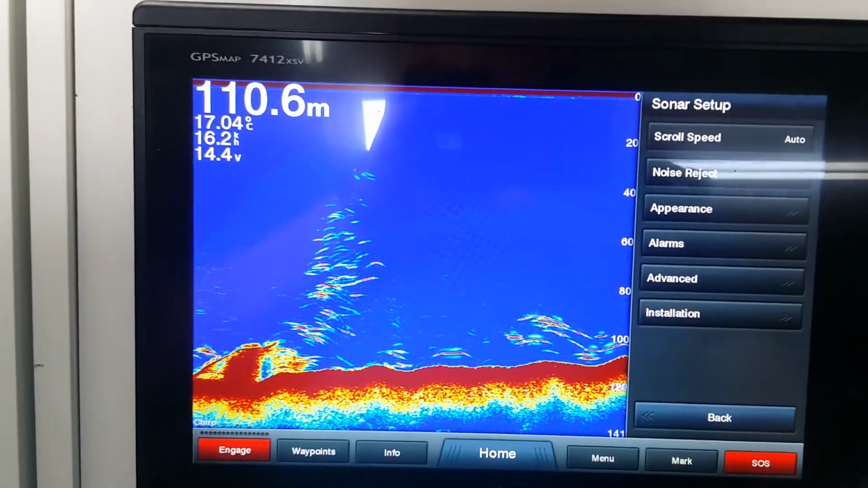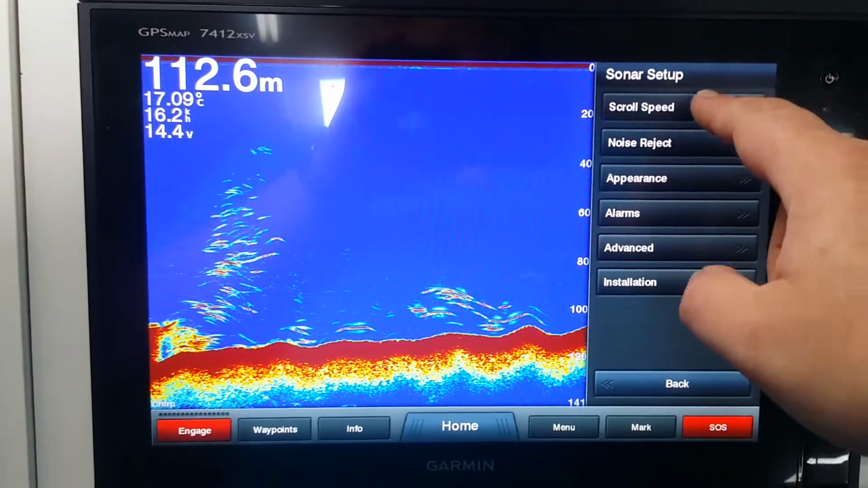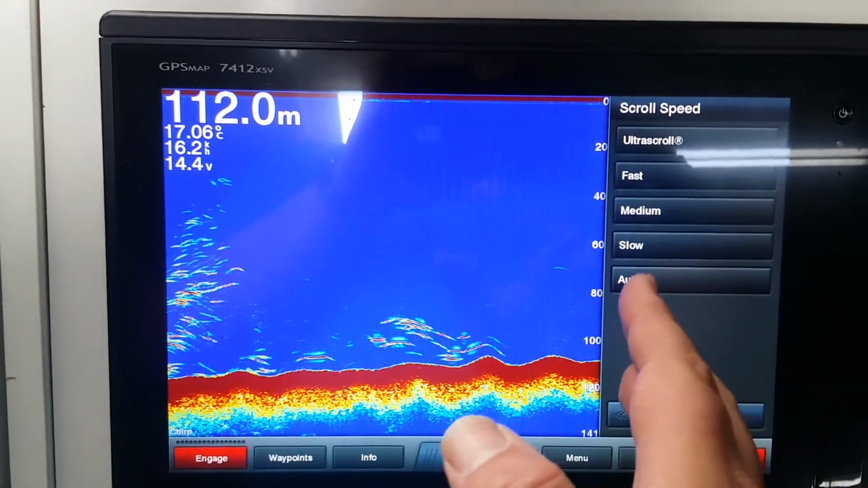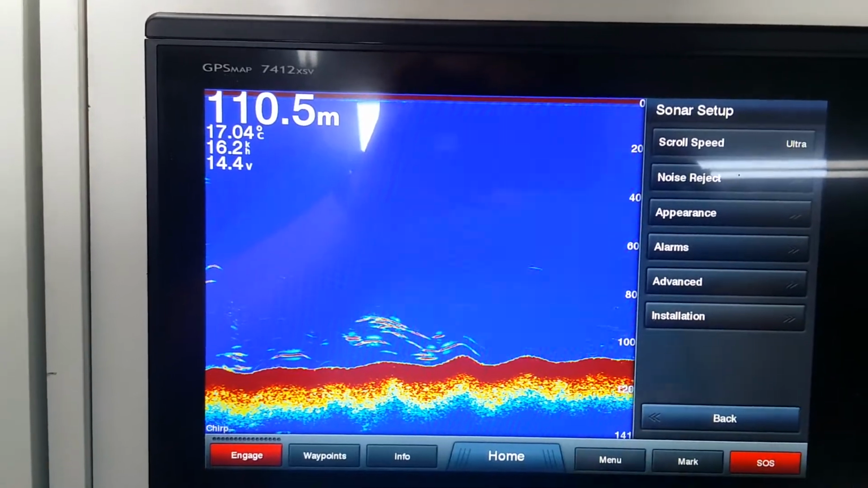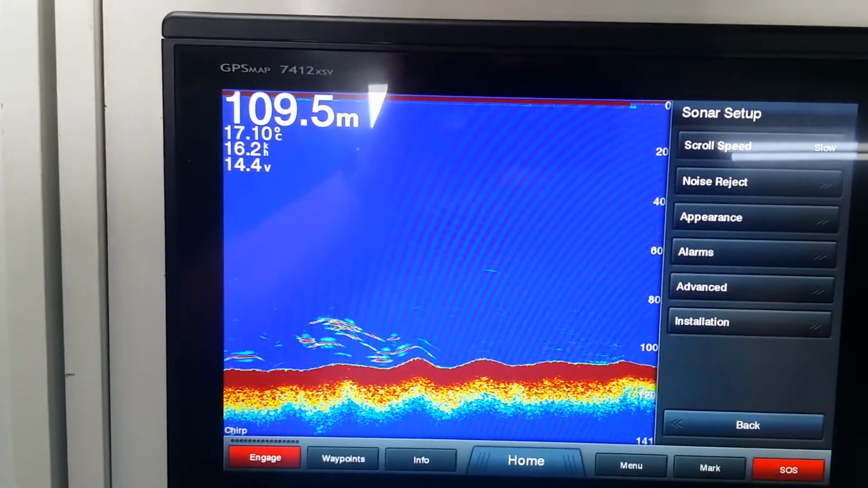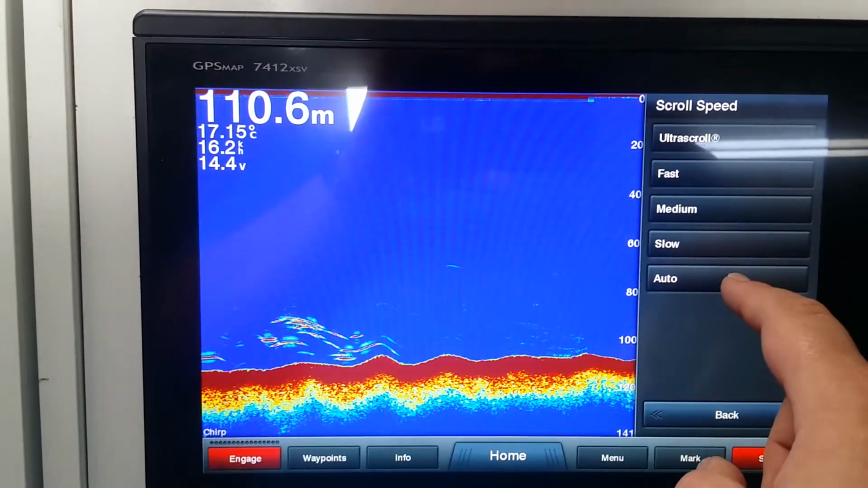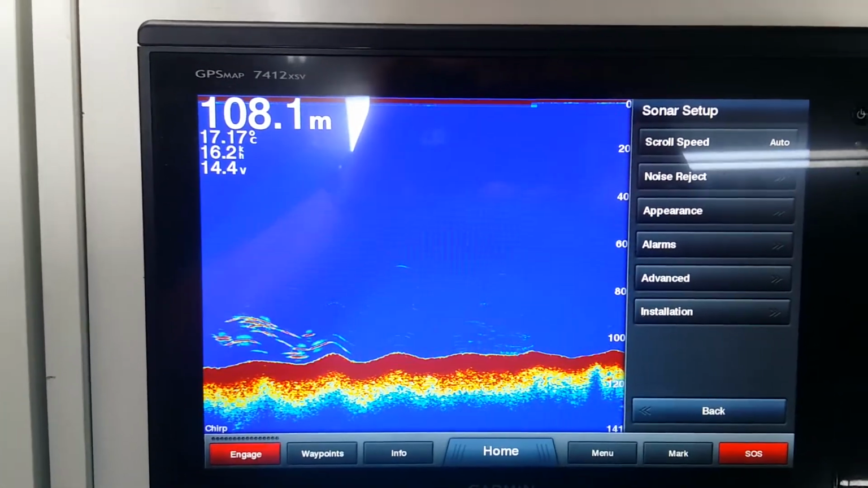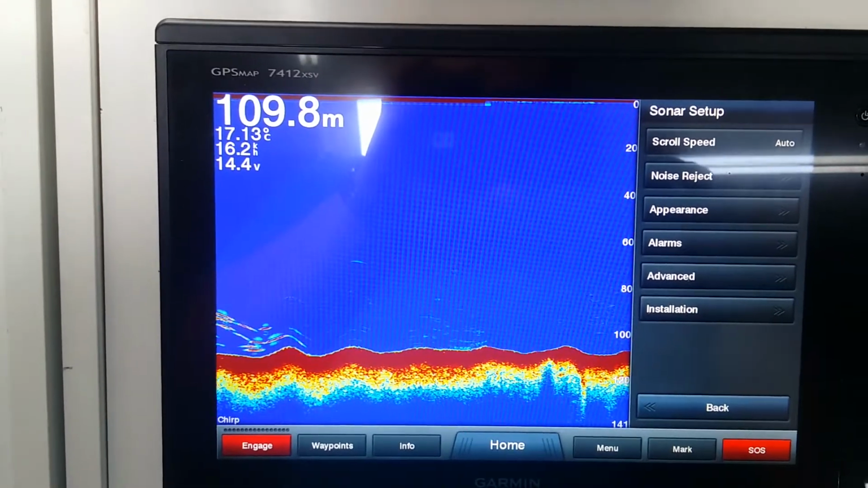So I go sonar setup. The first one we have to look at is scroll speed. The scroll speed is how fast the screen is scrolling right to left, from ultra scroll, which is quite fast, down to slow, which is obviously a snail's pace. I tend to recommend leaving them in automatic, which takes the boat speed into effect. However, if you're at anchor, you might want to keep it at slow.